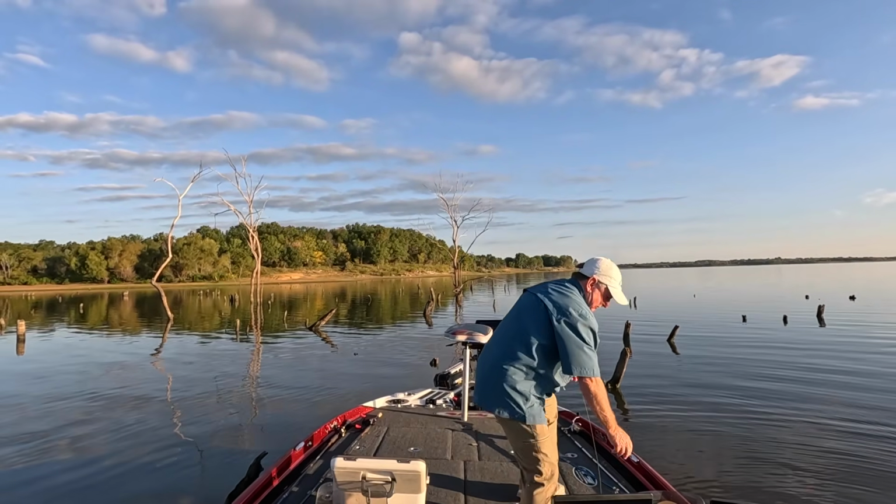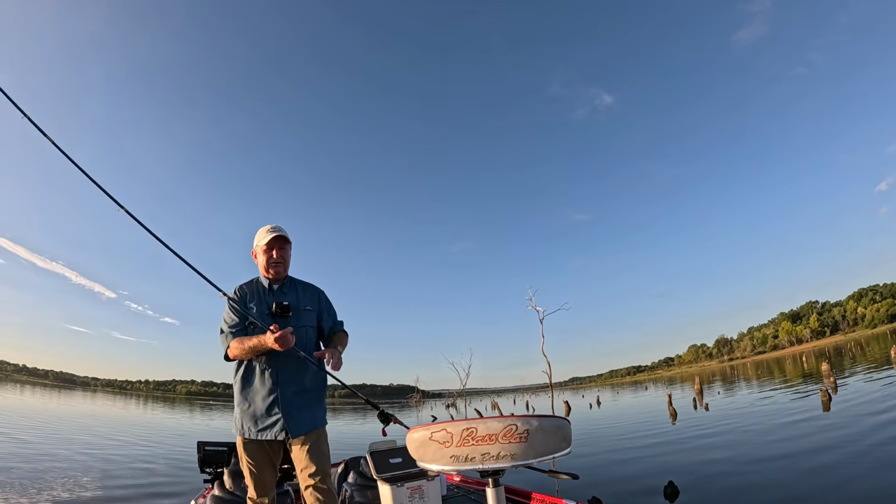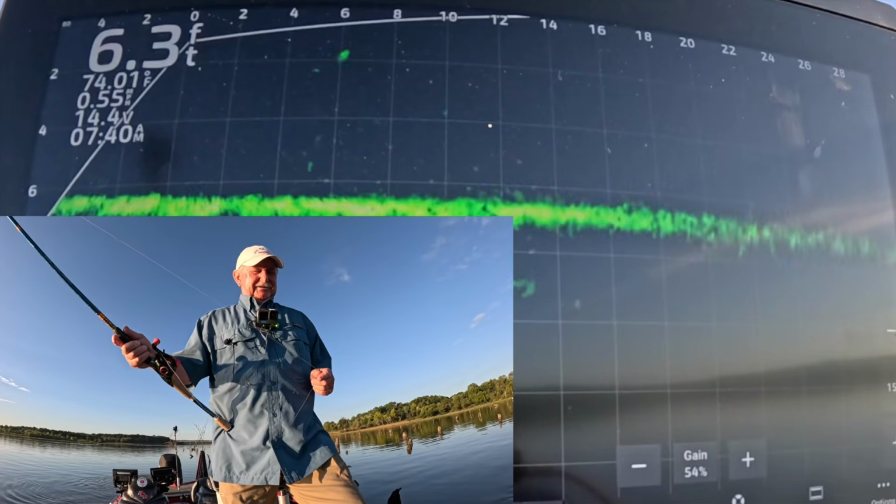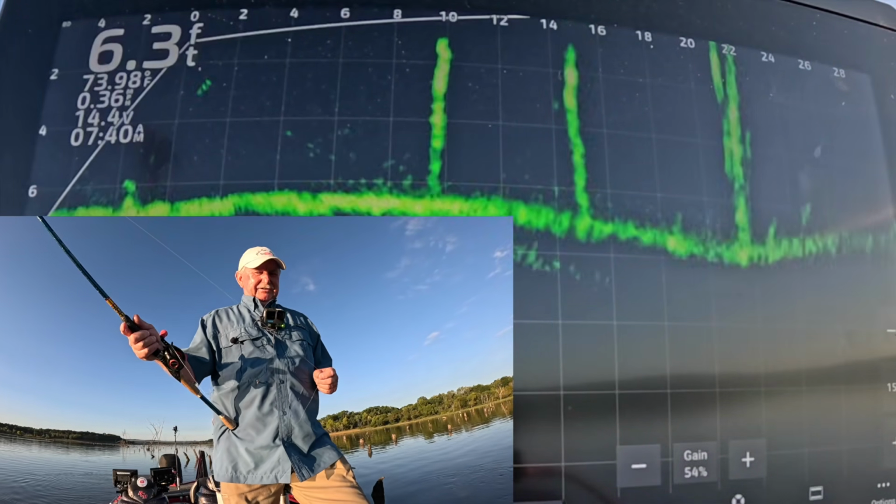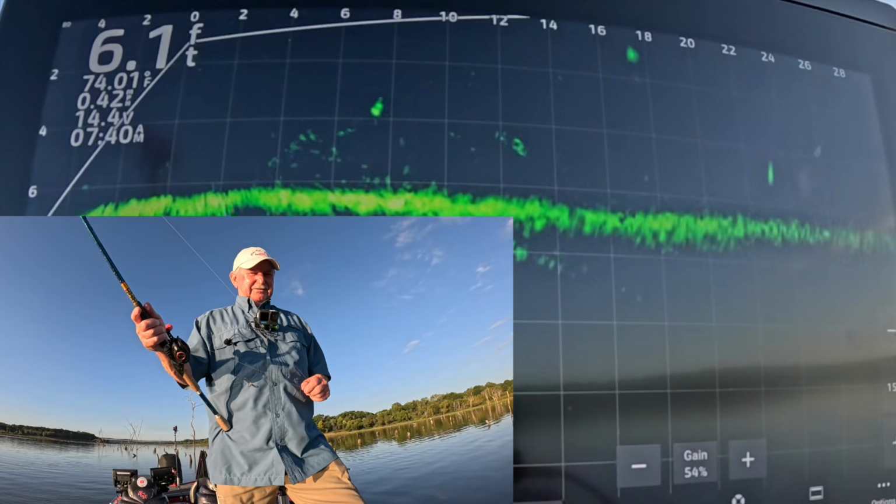Took him a long time to decide. I got my power poles in the water, so I'm just sitting here looking around. That's a good thing about fishing this shallow water, man. You can put those poles down and just sit still. You get on a good reluctant fish, man, you can just sit there and mess with it.